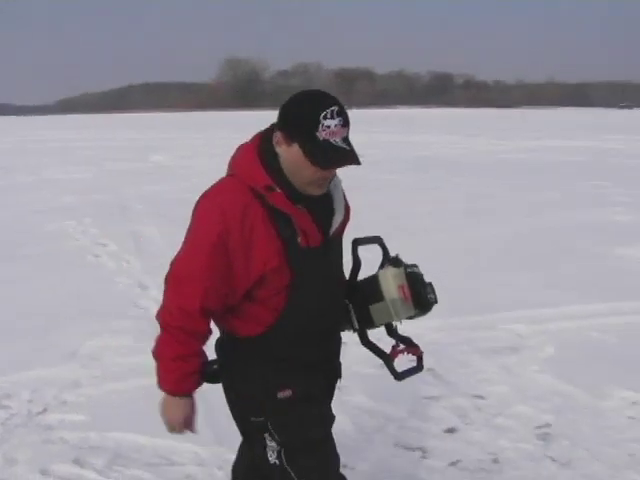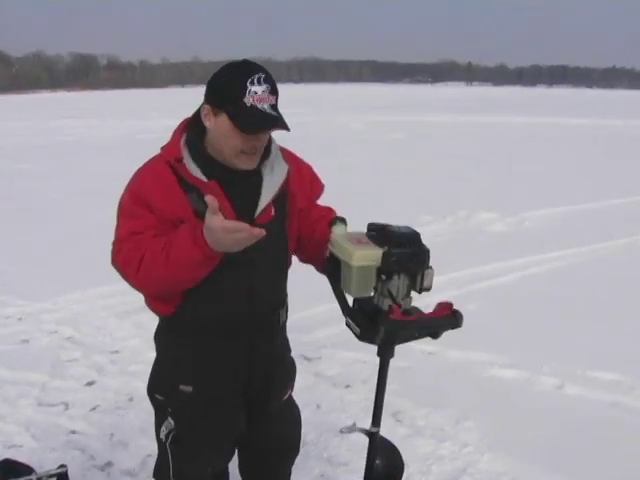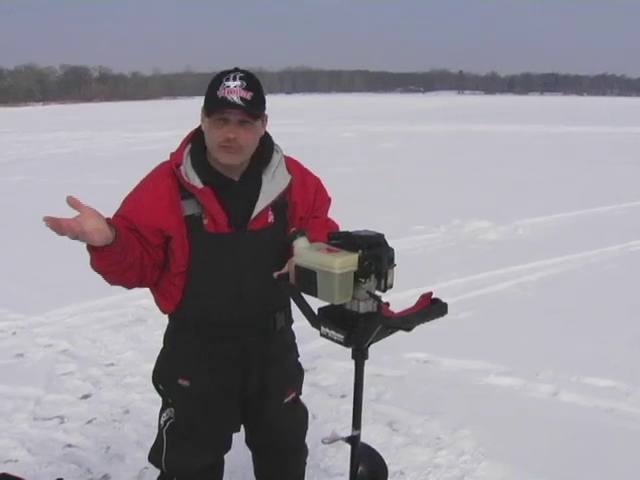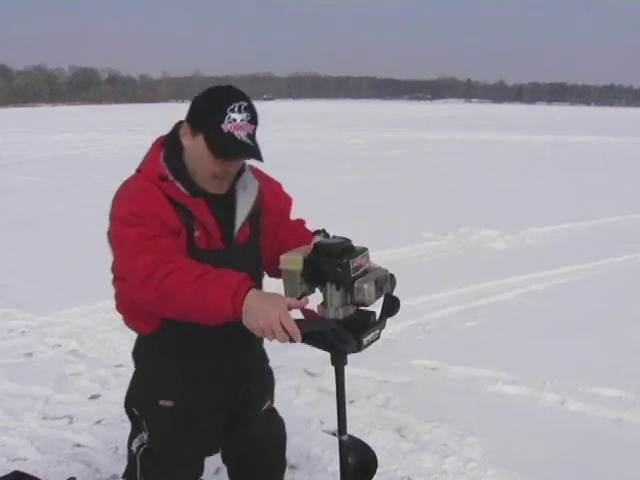You know, I've been ice fishing for over 40 years now, and I tell you, technology has come a long way. You know, augers are great because they take a lot of the work out of it. Of course, goodness gracious, today with the ice almost 2 feet thick, it's nice to have one of these things. Safety has gotten a lot better.